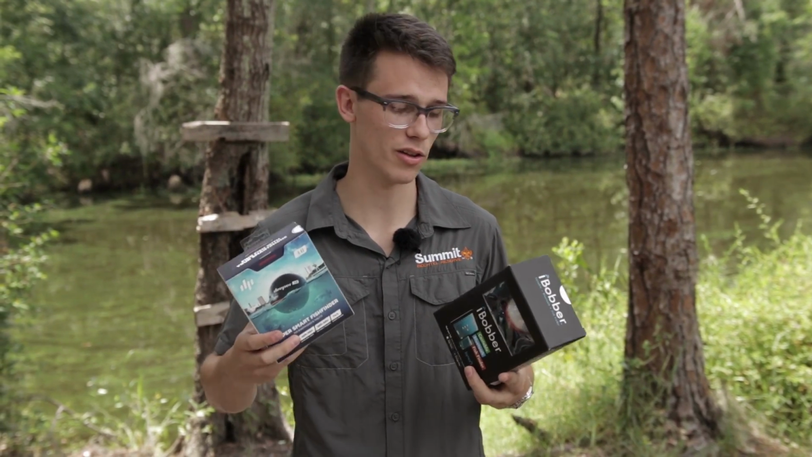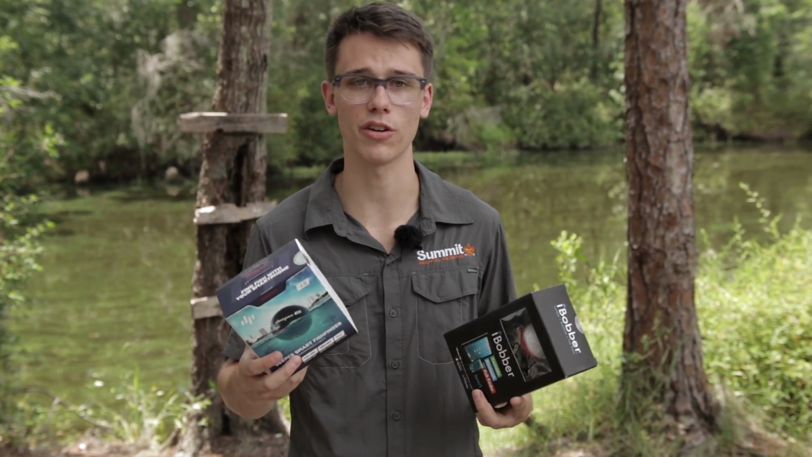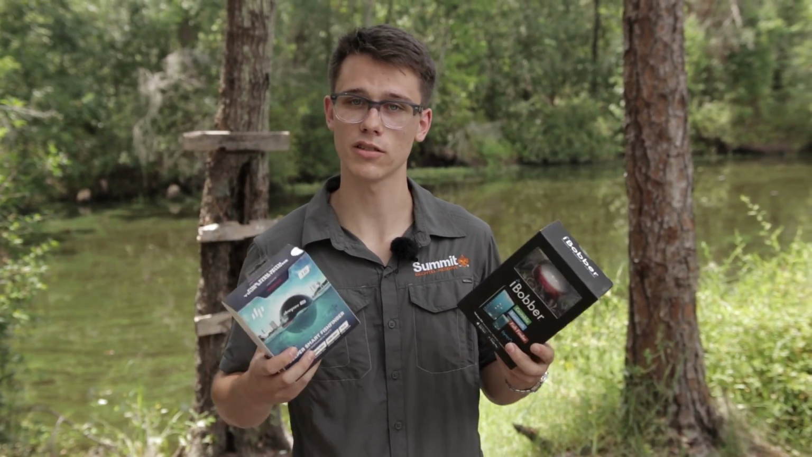On the box, they look relatively the same. The casting is 100 feet on this one and the casting on the 3.0 is 130. So overall, they look similar. I'm gonna cast them out, see what kind of information I get, see what kind of data I receive, and see what the similarities are.